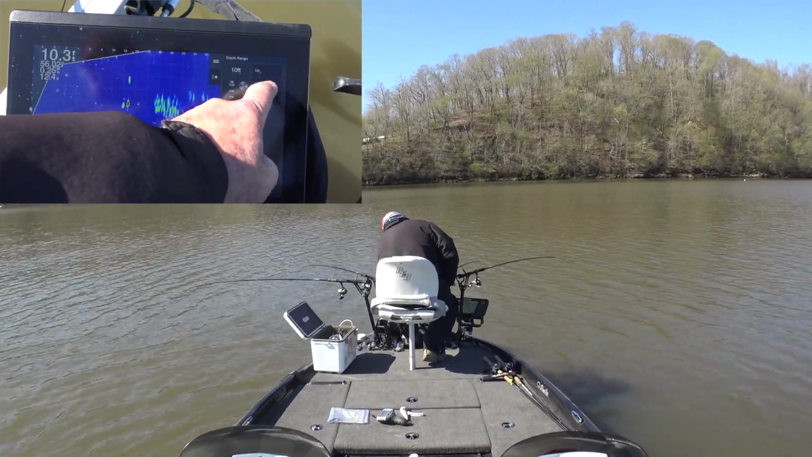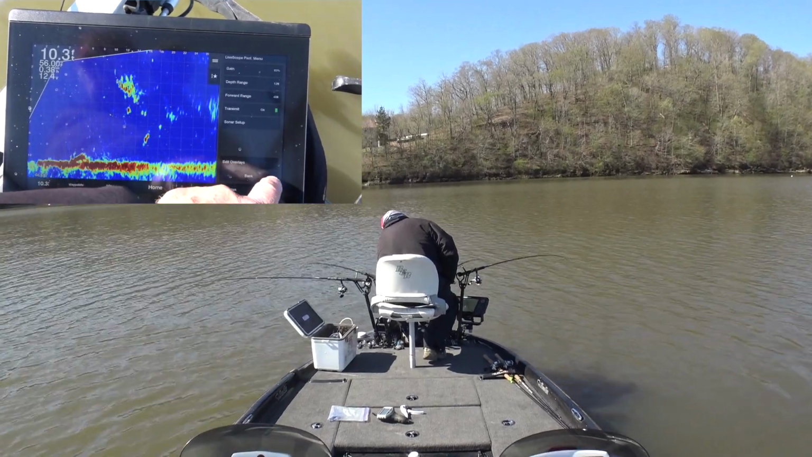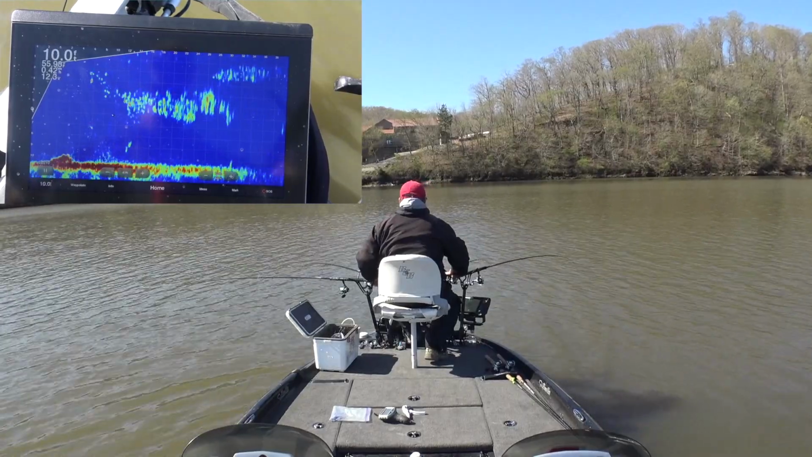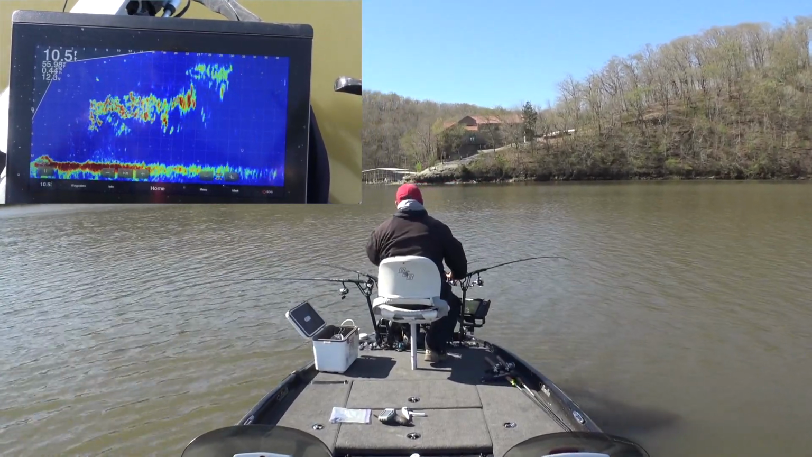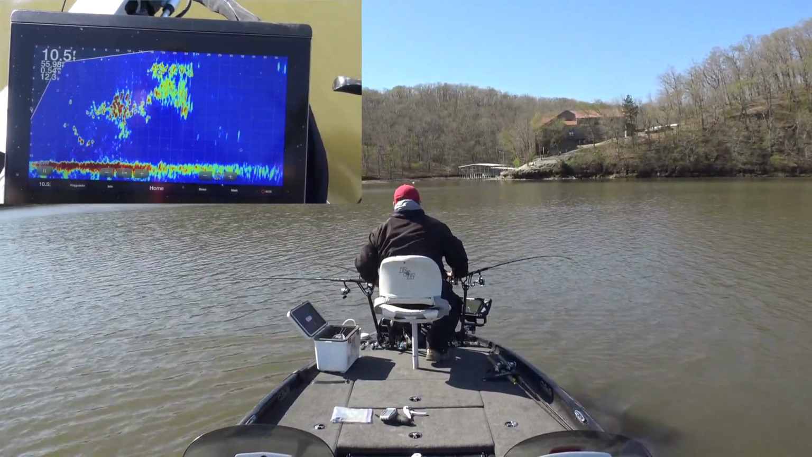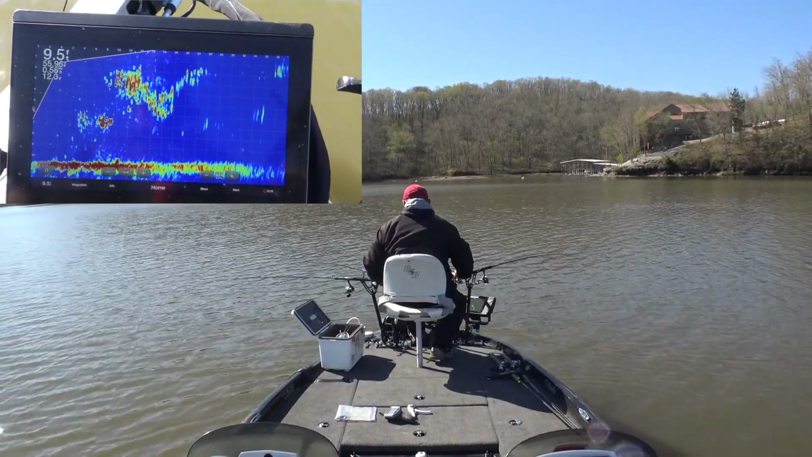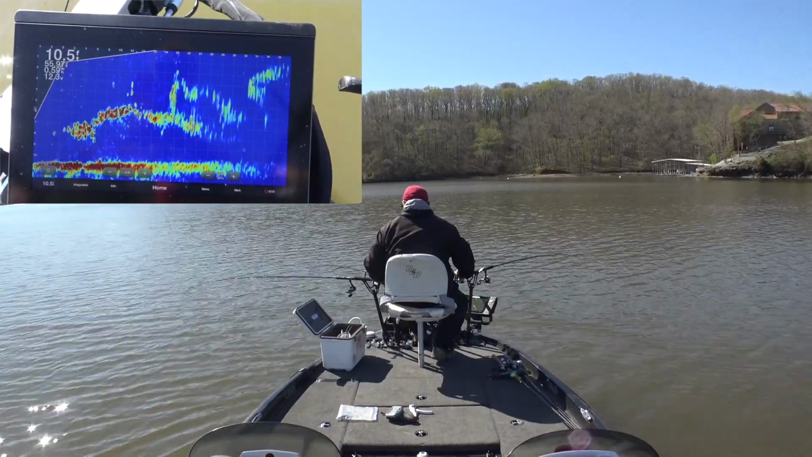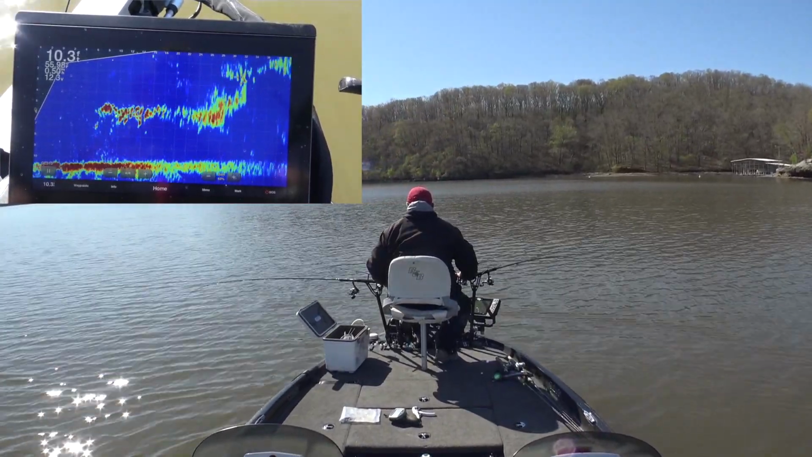Let's change our depth range a little bit. Boy, look at all those shad. A lot of bait. I can feel those shad through these poles. They're so sensitive. They're hitting my line.